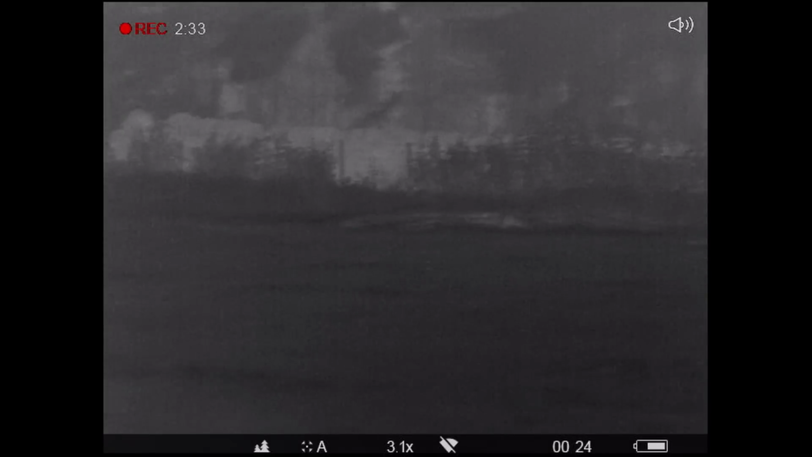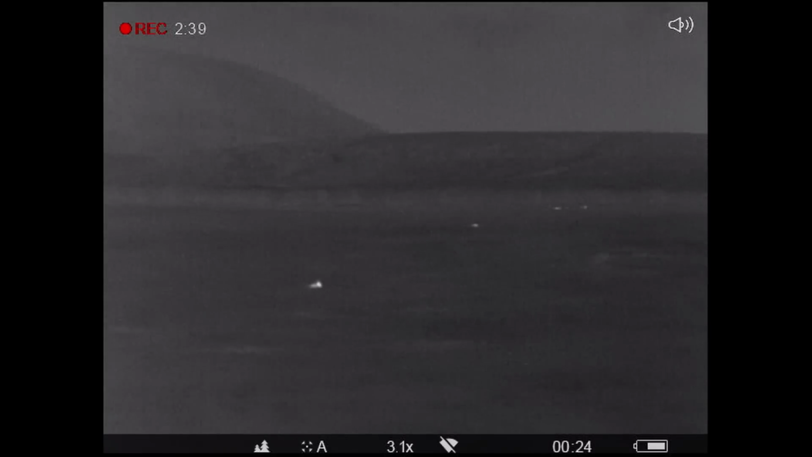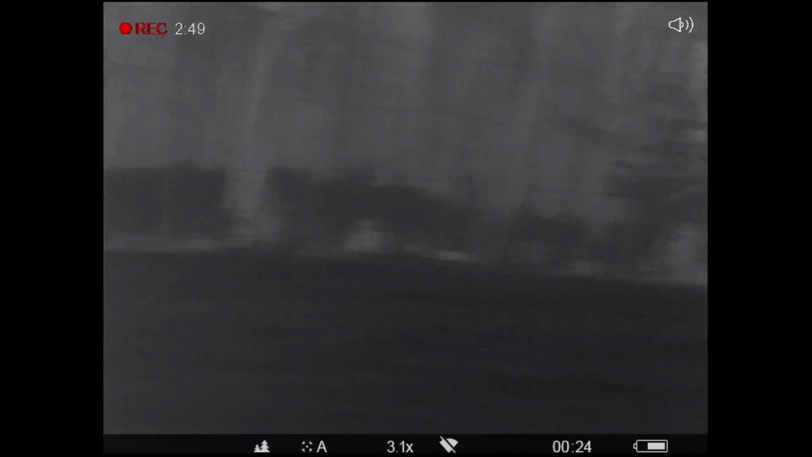Yuck. I've switched over to white hot on the Helion so you can see what that's like. I prefer it in the red mode because it helps to keep your night vision. I also think in the red mode that any heat source stands out a lot more.